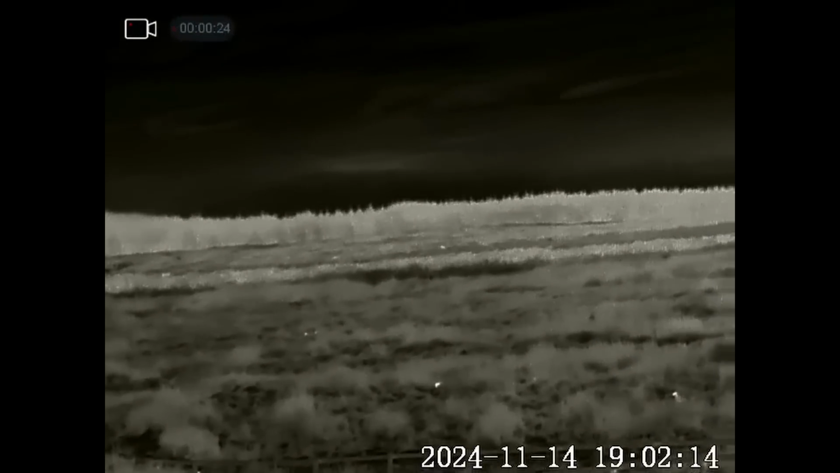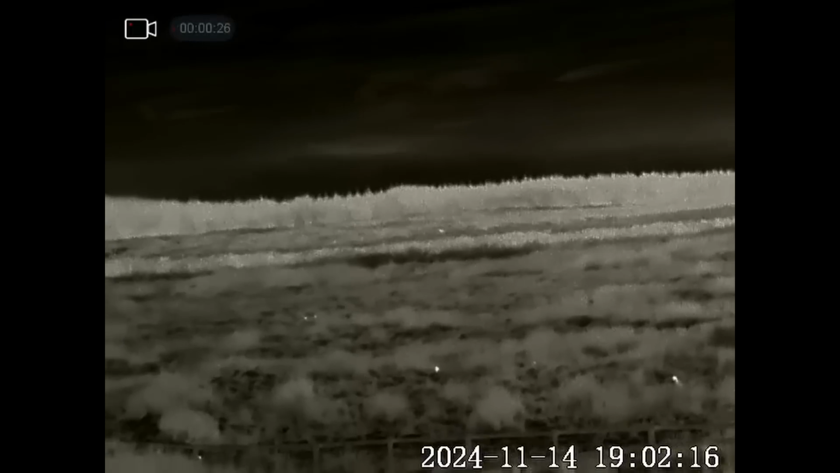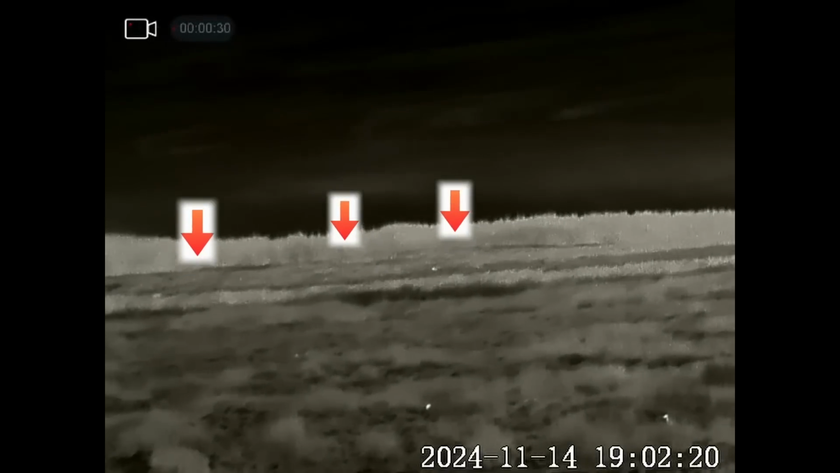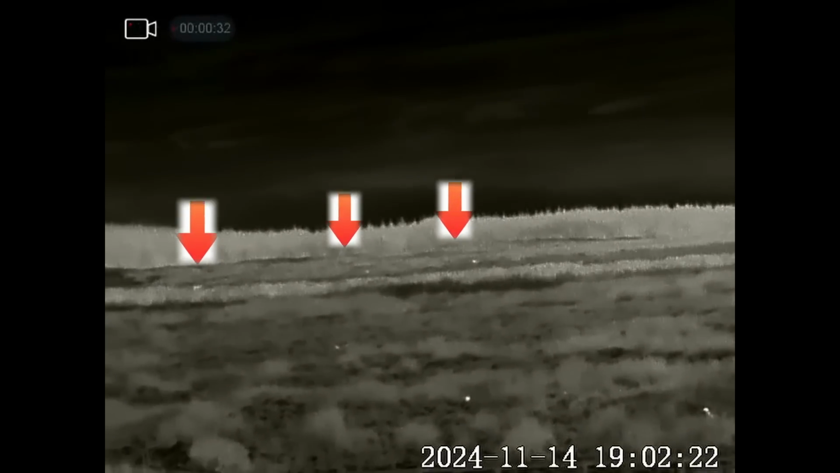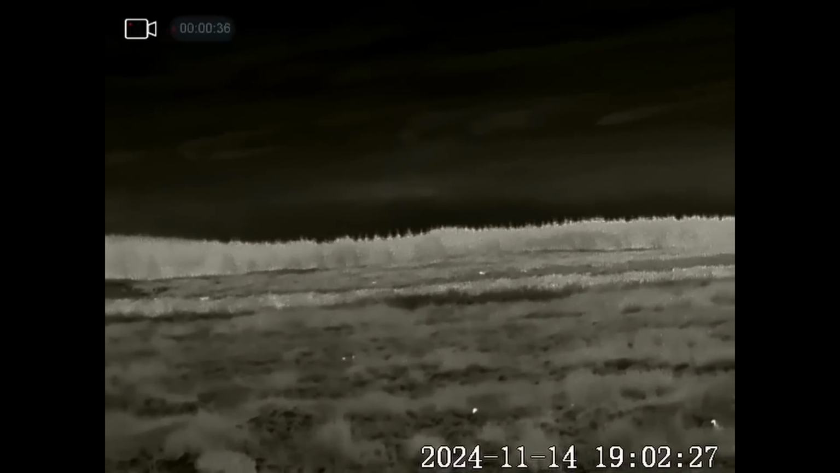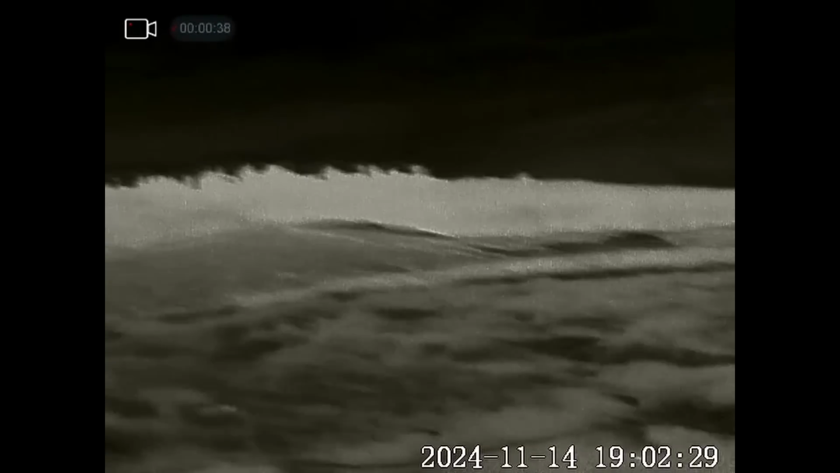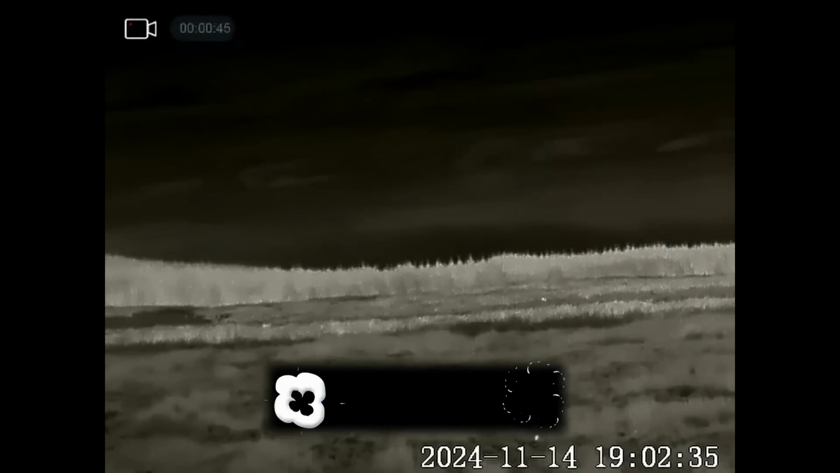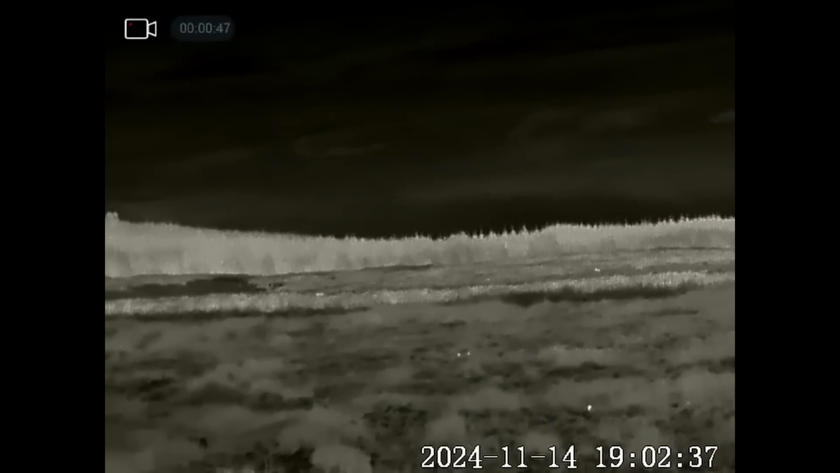At the very back you can see three heat sources that's over the wall, more towards the tree line. The one to the left and the right, I think, are both roe deer. The one in the middle, I'm sure that's a badger. At first I wasn't sure if it was a fox right in the distance, but it's not moving like a fox, and it's just mulling around in the same area. So I think that's what they are.